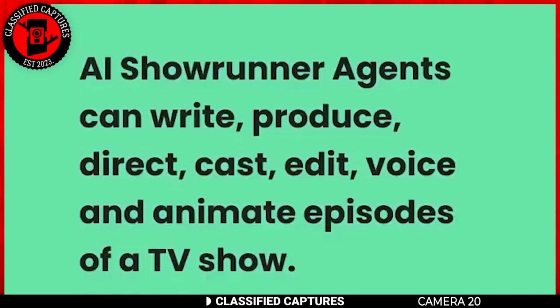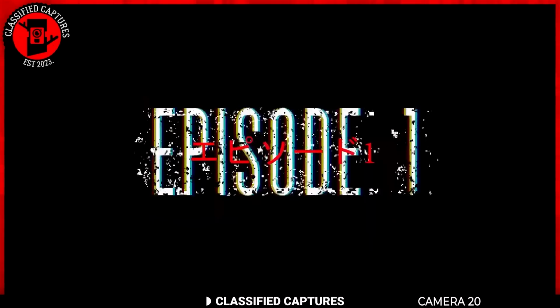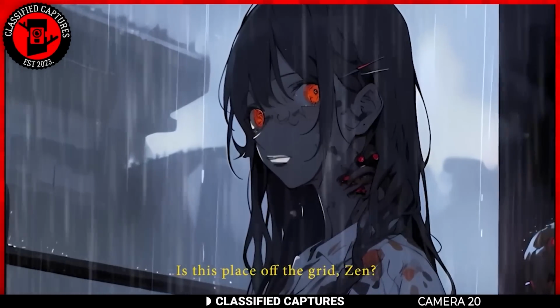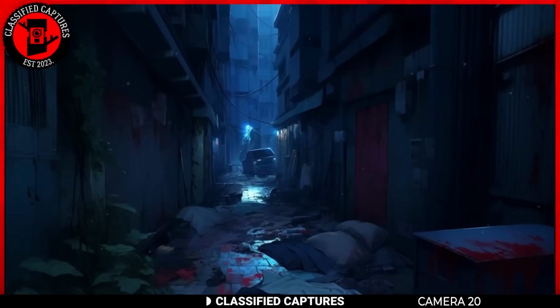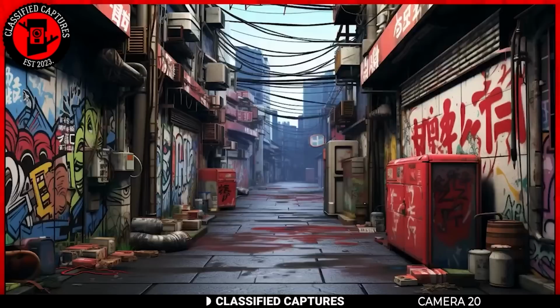Writers, animators, and other creative professionals invest a lot of time and effort into producing high-quality content. If AI-generated shows become popular, it might reduce the demand for traditionally produced shows, potentially affecting jobs and livelihoods in the industry. On the other hand, Showrunner could make content creation easy, allowing more people to bring their ideas to life without needing a big budget or professional skills.